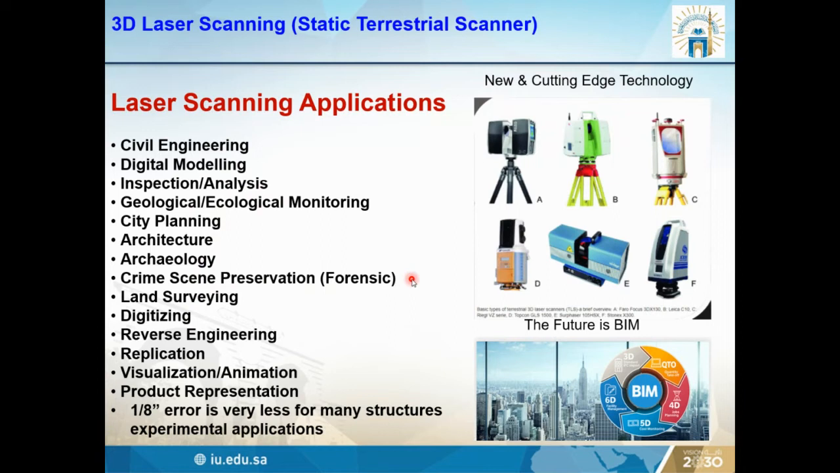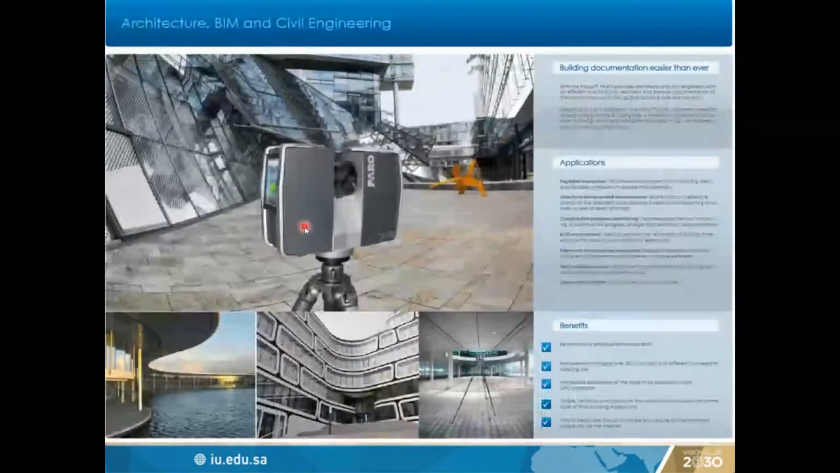They also use it for forensic analysis, land surveying, digitization, and reverse engineering. Like if we have a model and want to make a reverse engineering model, we can make it from the laser scanning. And also visual animations. So they are very good for capturing the data, and we can apply them in many fields.